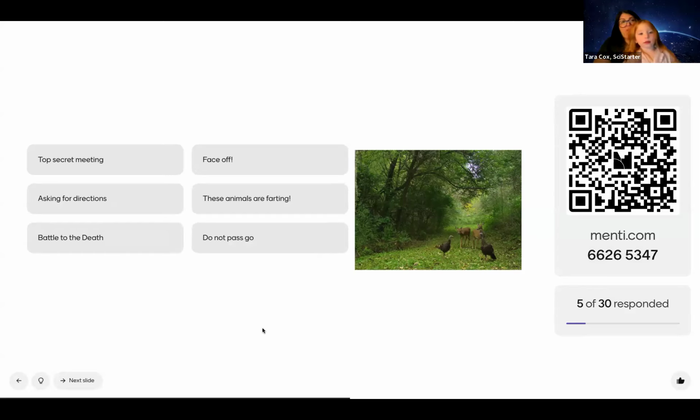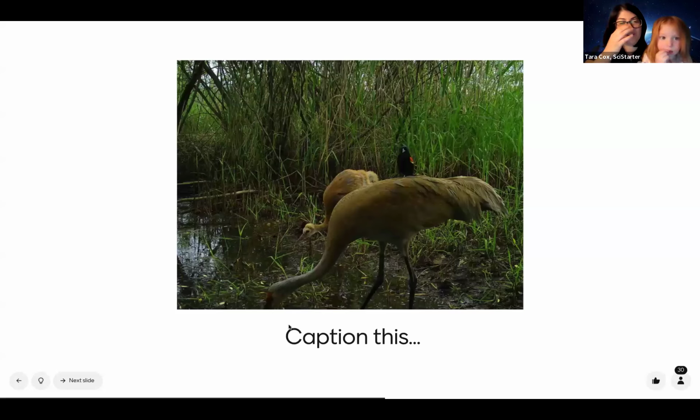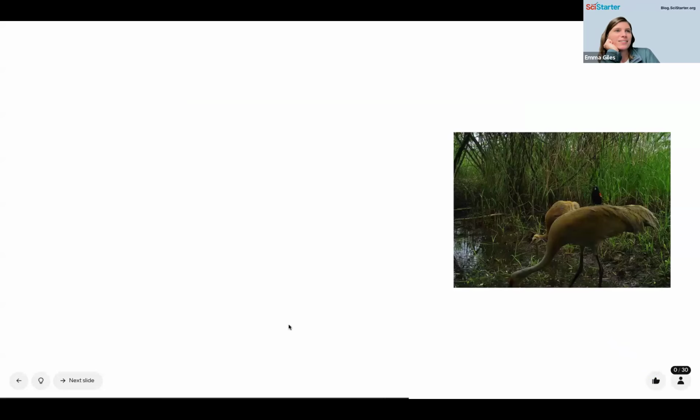Do not pass go. All right, I'm going to show you a new one. All right, brain. We're looking at this new caption photo. Look at that bird, Sophie. What's that bird doing on that other bird? Got a thumbs up for it. What do you think that bird would say to the other bird? Tweet, tweet, tweet.